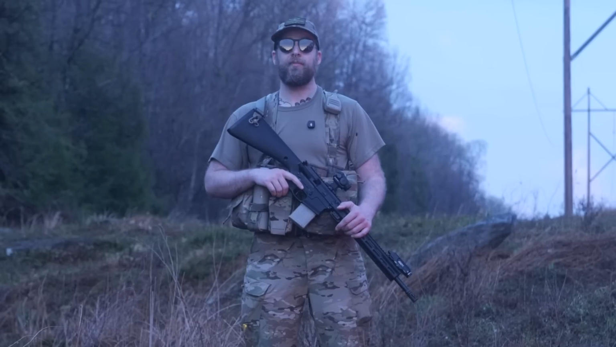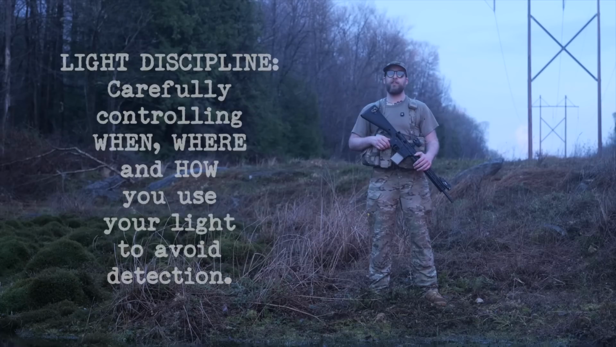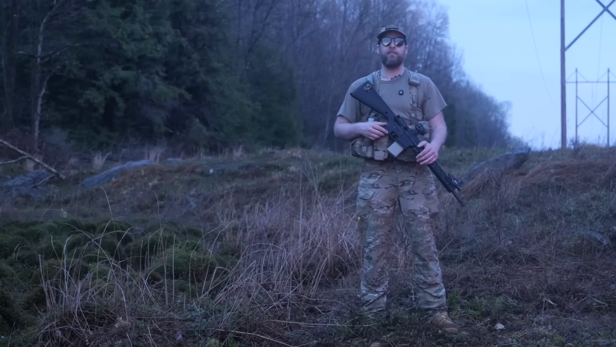The solution? Light discipline. Simply put, light discipline means controlling when, where, and how you use your light. You have to be intentional. Avoid things like checking your phone out of boredom, or ripping your vape because you do it without even thinking at this point. In low light environments, every bit of light you put out is a signal, and you'd be surprised how far that signal can be recognized.